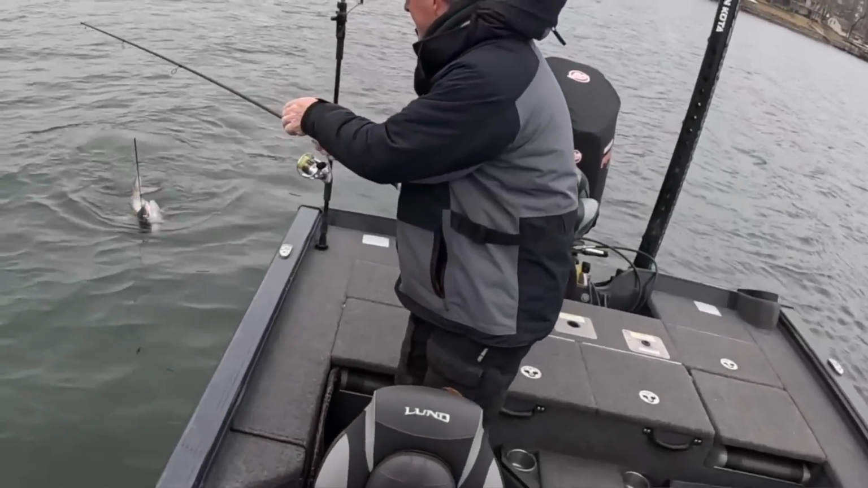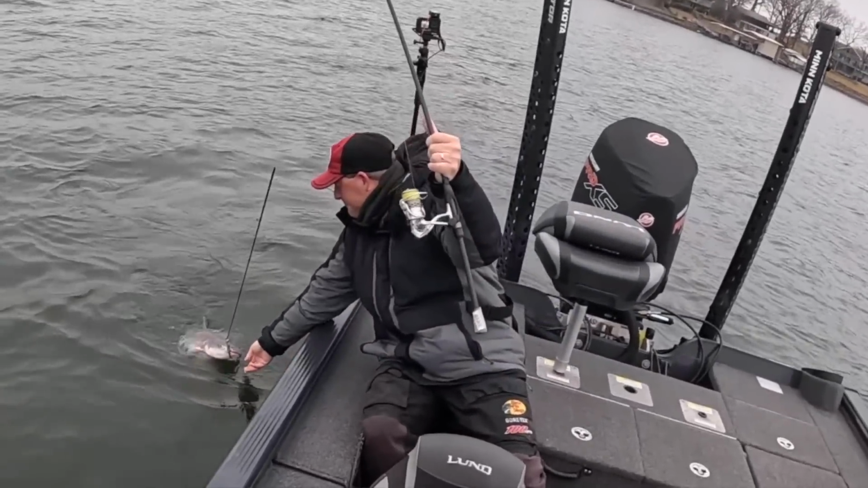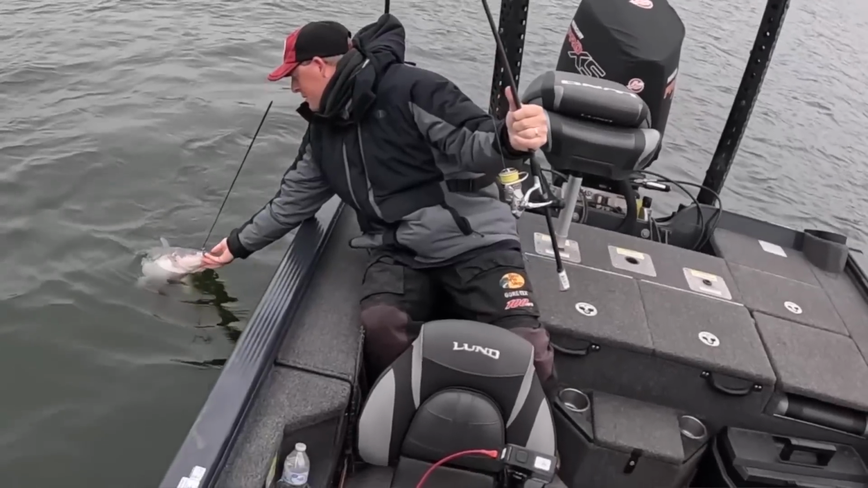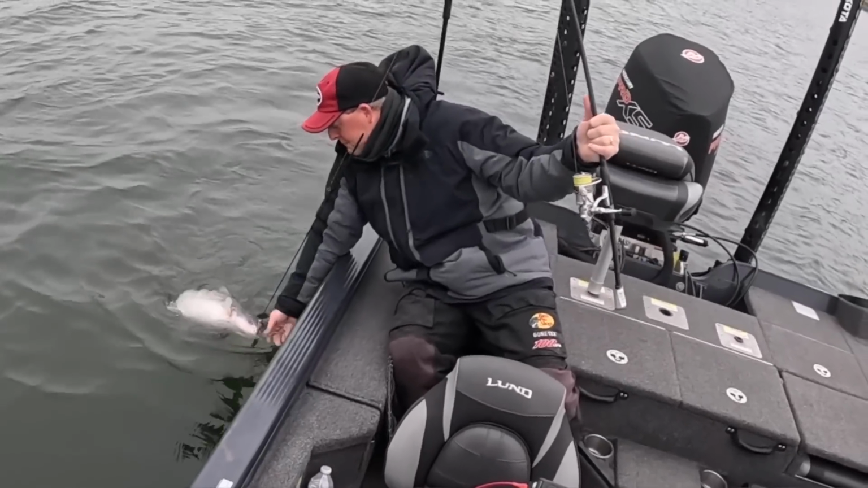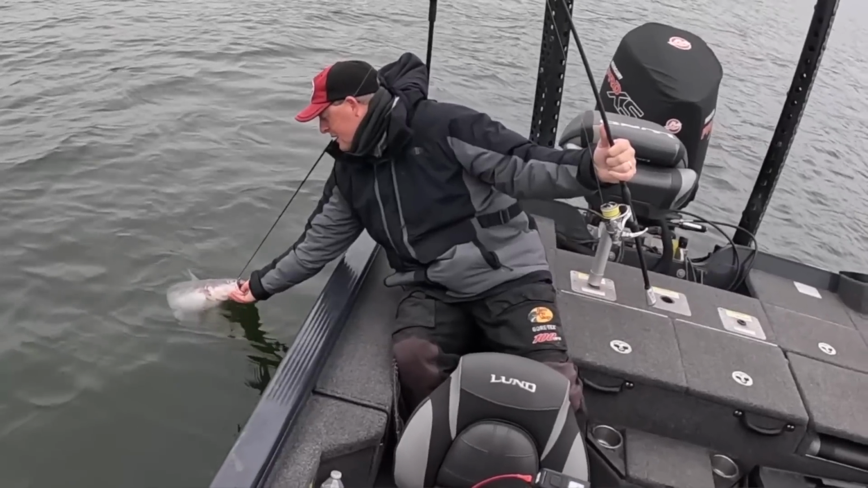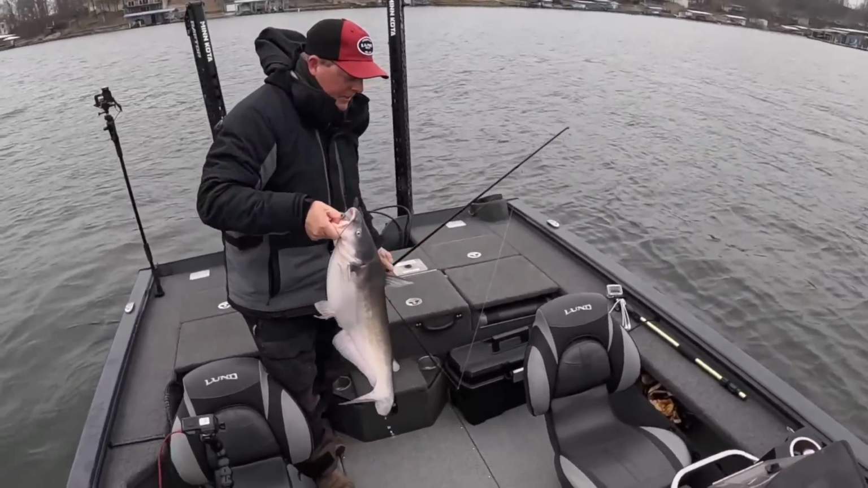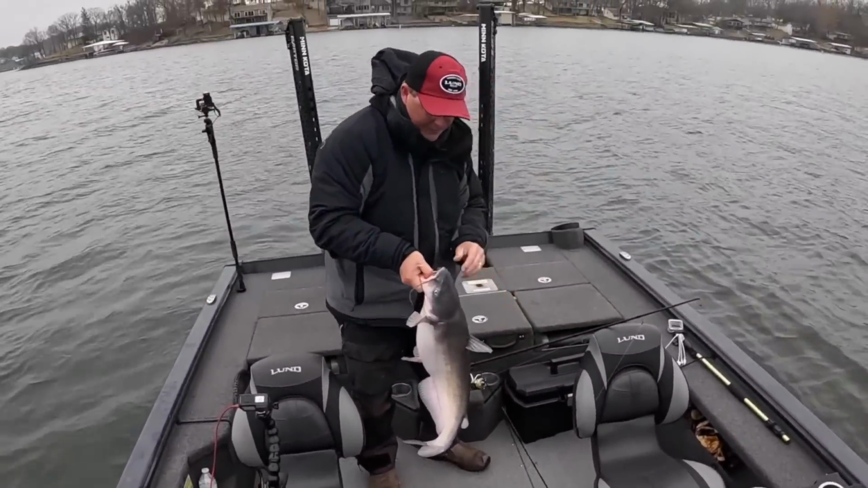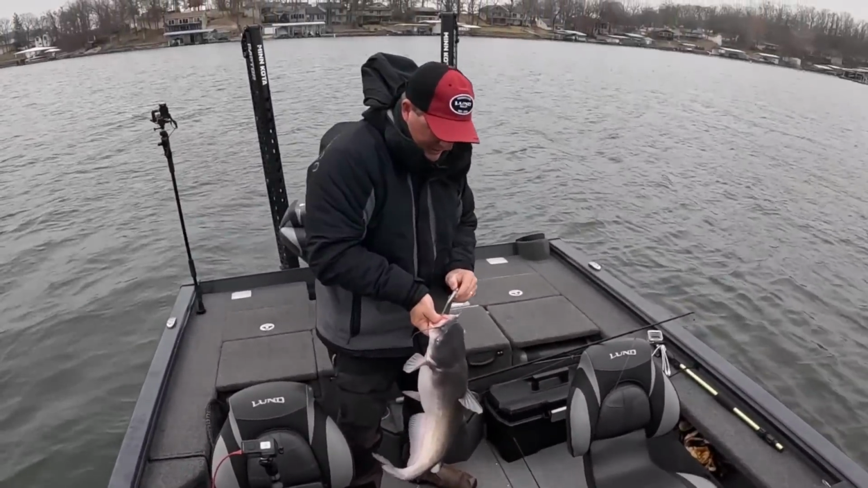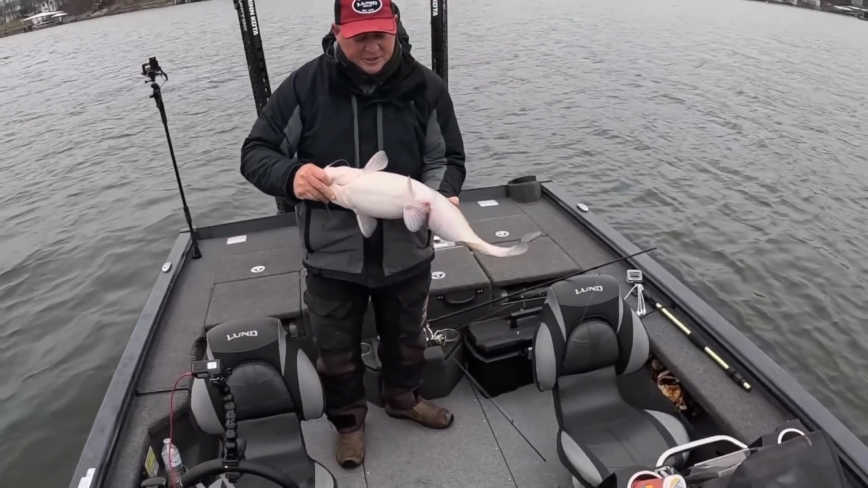Oh, that's a nice fish. Very nice fish. Come on, open sesame. There it goes. They never want to open their mouth. Awesome. That is cool. So this is one of our fish that's probably protected here on Lake of the Ozarks. It's probably in the slot limit. Probably a slot. Yeah. But nice fish to start off with.